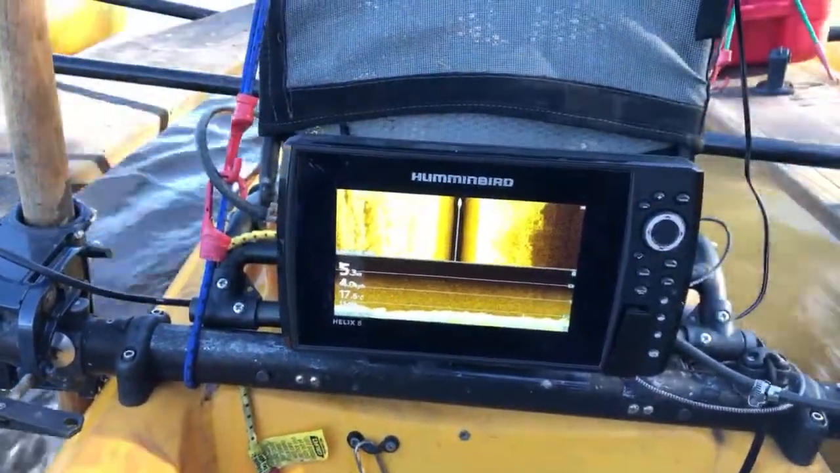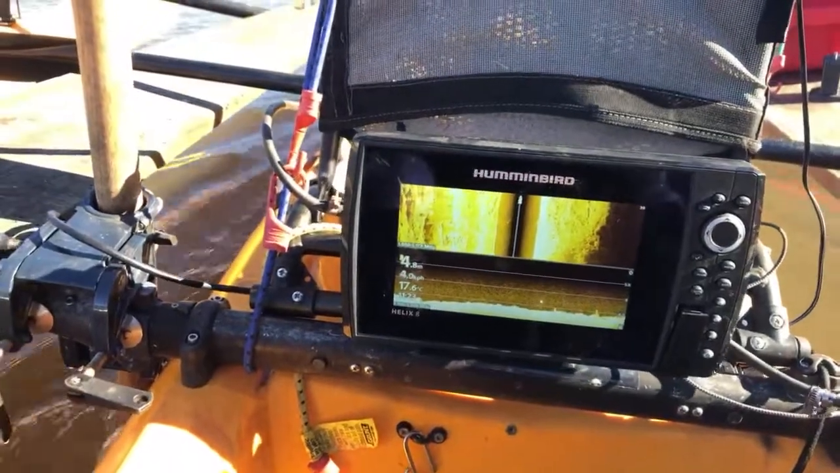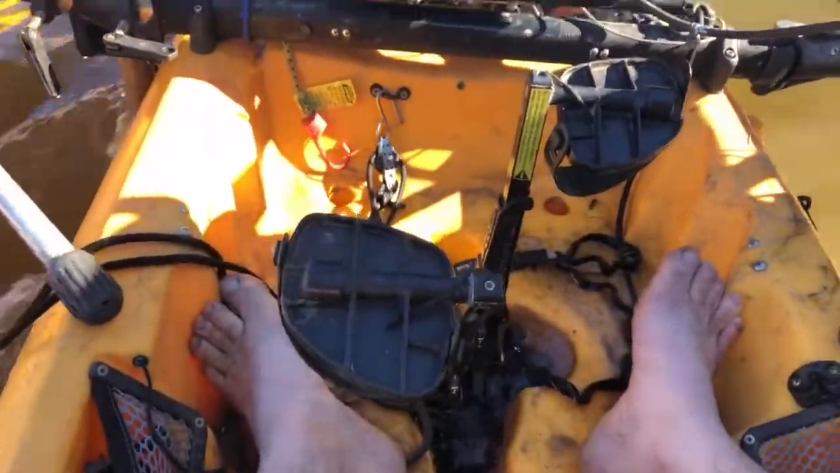Jacob, is that too fast, doing 4Ks? Or should I be going a little bit slower? Because if I go slower, I have to turn the motor off and pedal. Which is fine, but